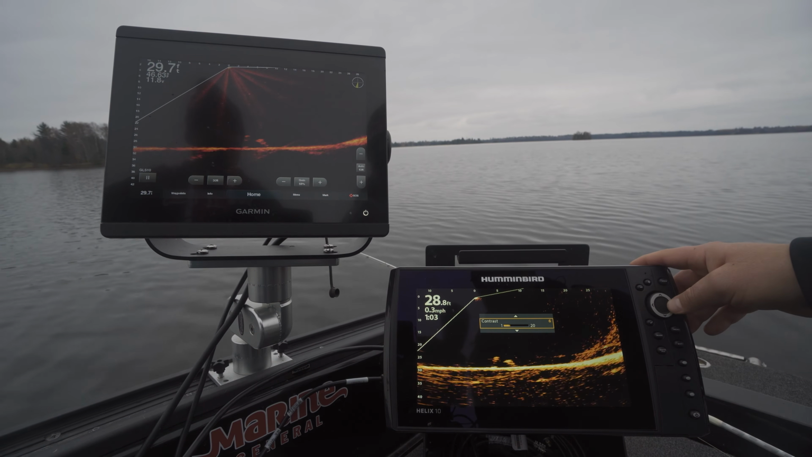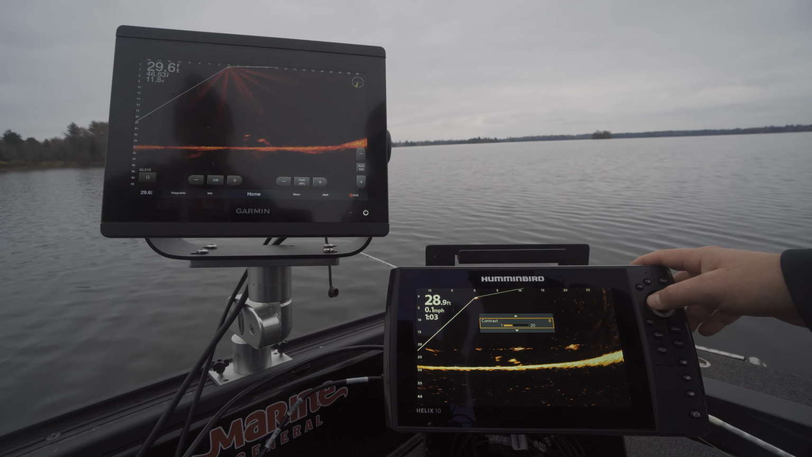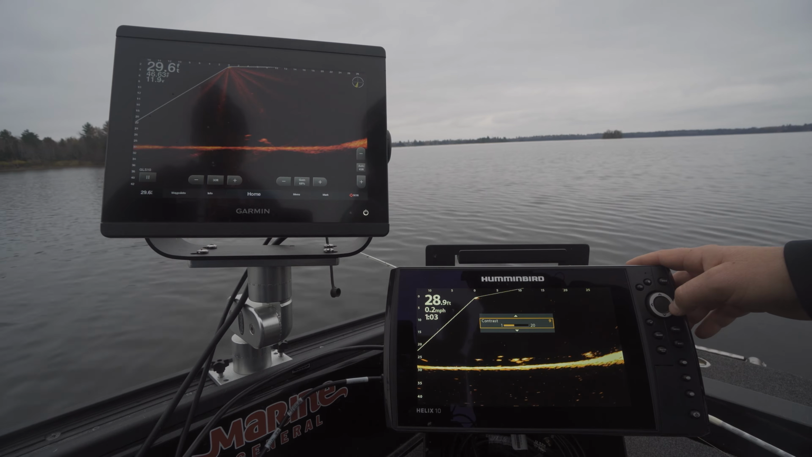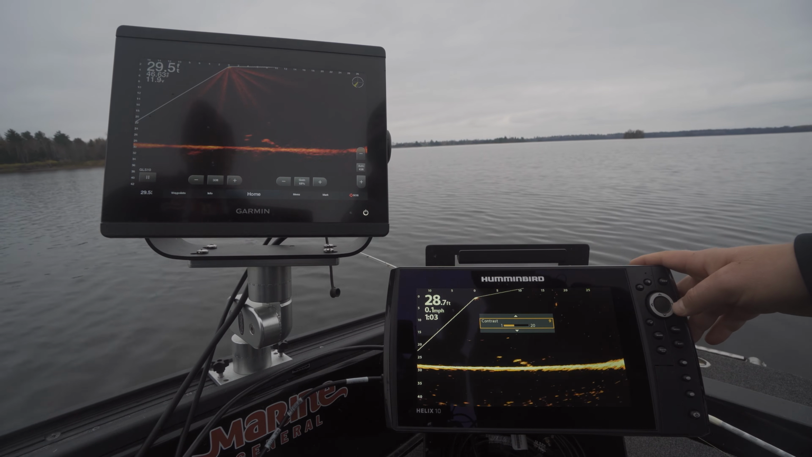So now we're getting some more clutter, which is fine. Let's go with the little clutter. Yeah, we like the clutter. I know some guys like the really clean image, but I think we're kind of missing stuff with it too clean.